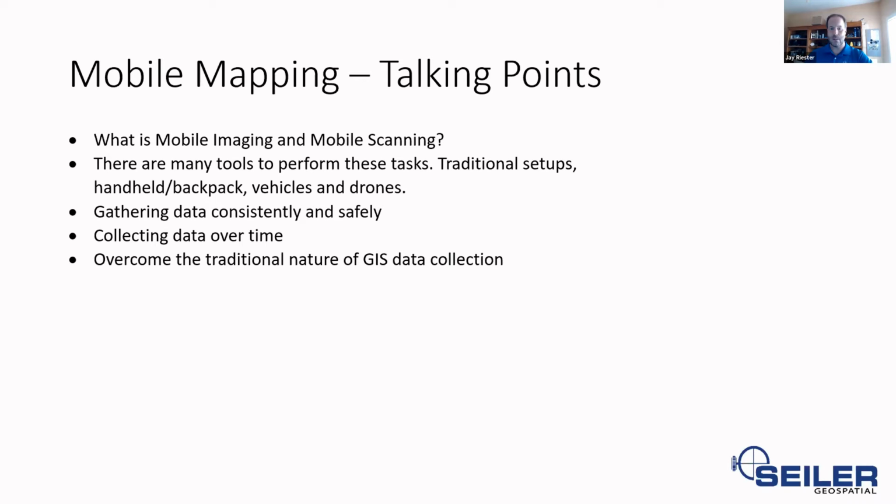Gathering data consistently and safely. Larry pointed to this too, is that if you've got workers that are out there collecting data or infrastructure in different parts of the city, are they doing it the same? Are they doing it consistently? Does everybody have the right settings? Does everybody have the right GNSS accuracy? Is someone maybe using a sub-foot device? Someone's using a centimeter device.